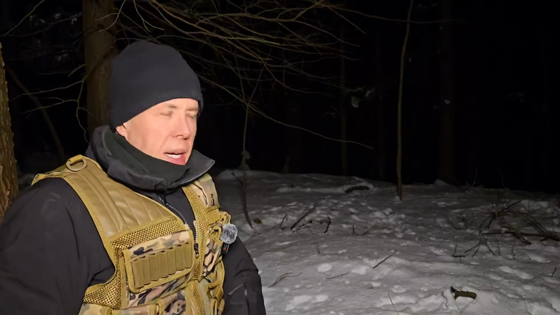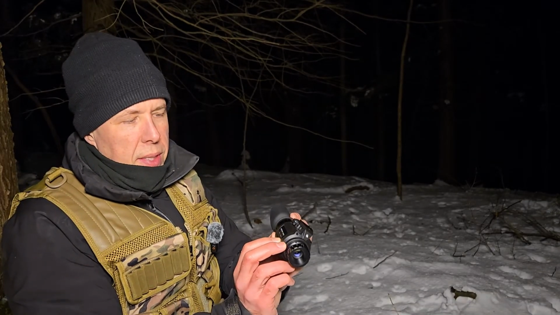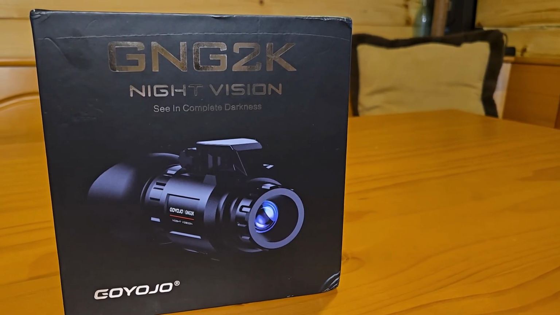And just to show you how dark it is, I'm going to go ahead and kill the lights here and you'll see that you cannot see anything. So this is really, really cool. This little device right here, GOYOJO, this is the GNG2K. It's got 2K night vision.